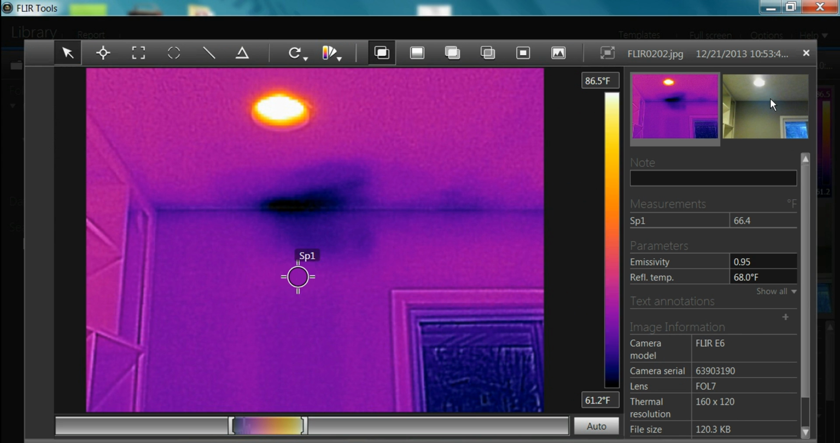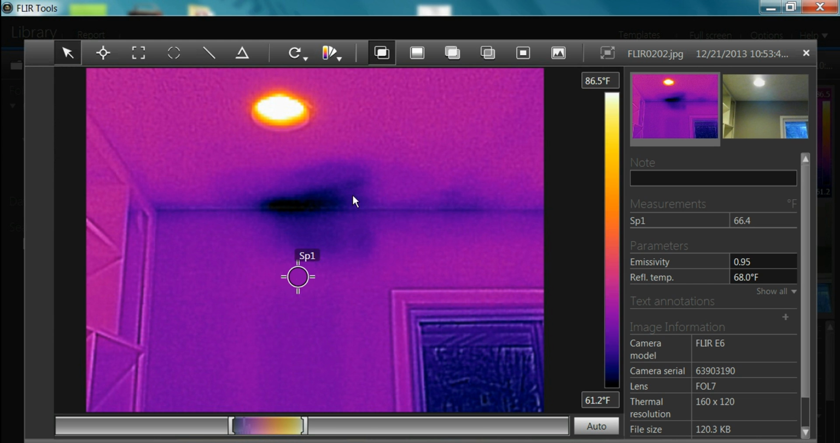Talk a little bit about roof leaks. Dining room ceiling right here. Looks perfect to me with my eyes. Thermal imaging scan shows a thermal anomaly here. We did scan this with a moisture meter and got slightly elevated moisture readings, but the next picture I want to show you is of the attic space above this area.